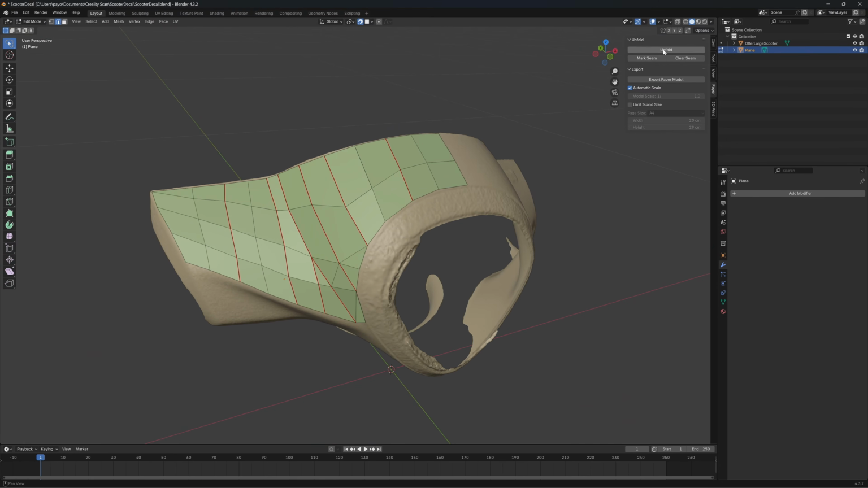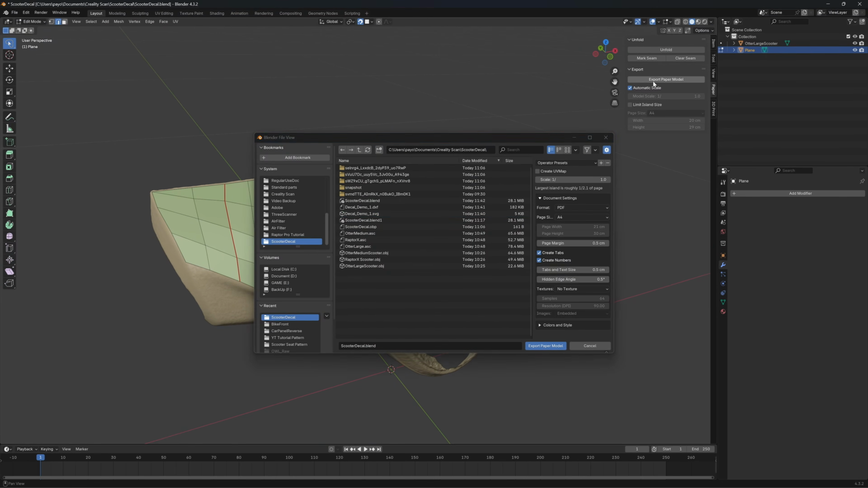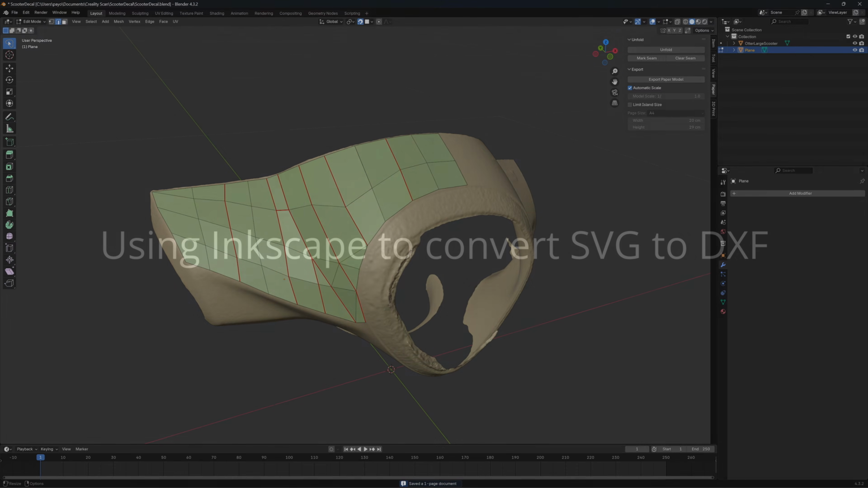I click on Unfold. Okay, and then I will export it. I'm going to choose a file name. Export as an SVG. Change the size to like 50 centimeters for the paper size, and uncheck the Create Tab. Okay, export paper model. Now the paper model is exported.